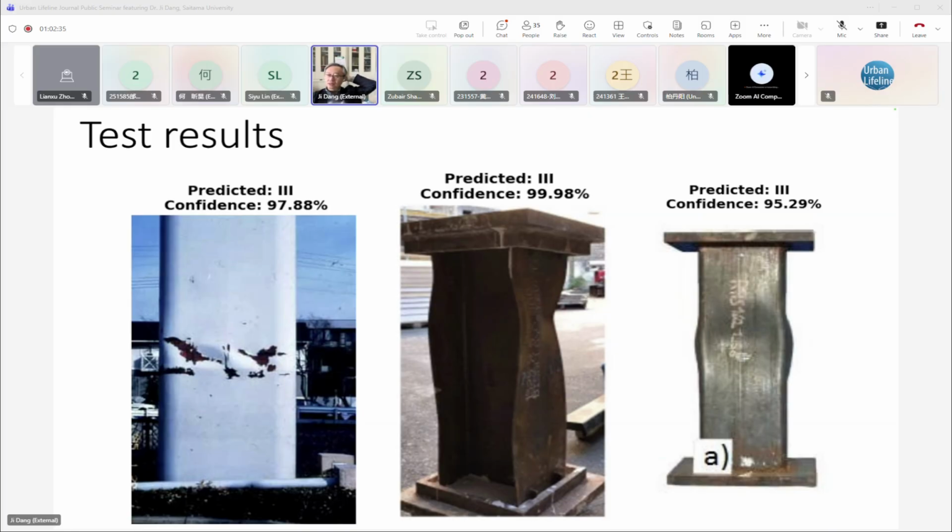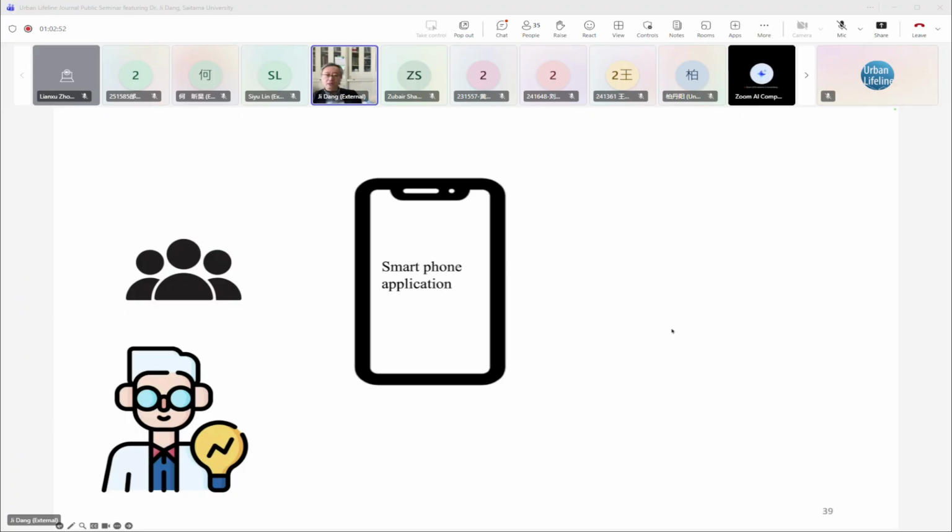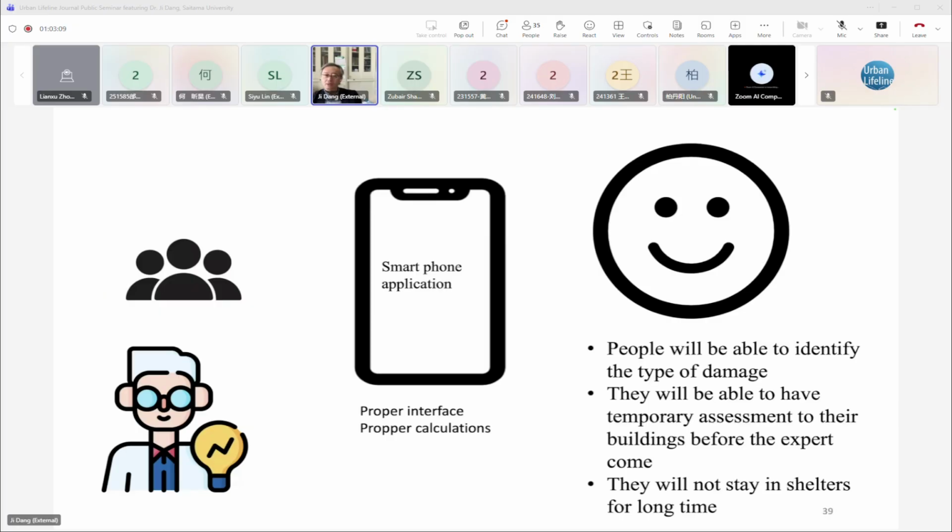This is a real image, but this is a specimen, and they predict it as a level 3 image. But I think it's fair for the current state. We can also make a smartphone application that helps engineers do on-site damage detection. And we can use a proper interface and proper calculation of the residual state.